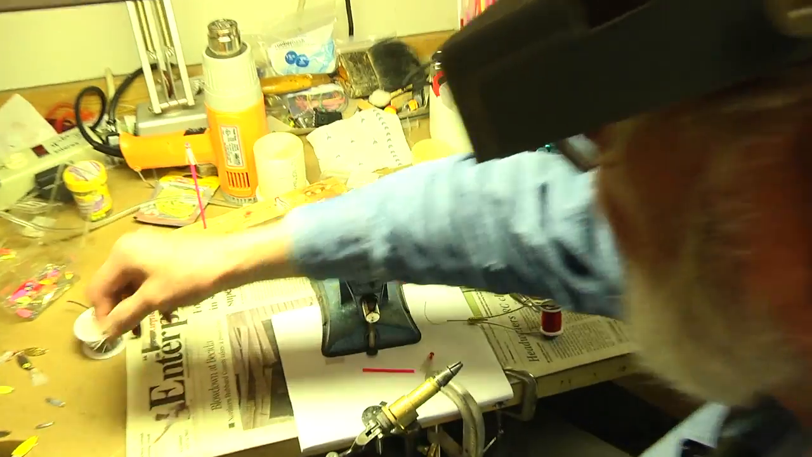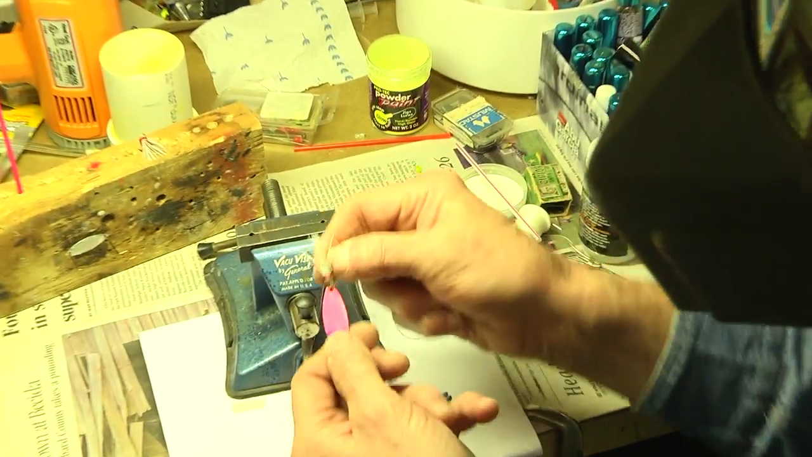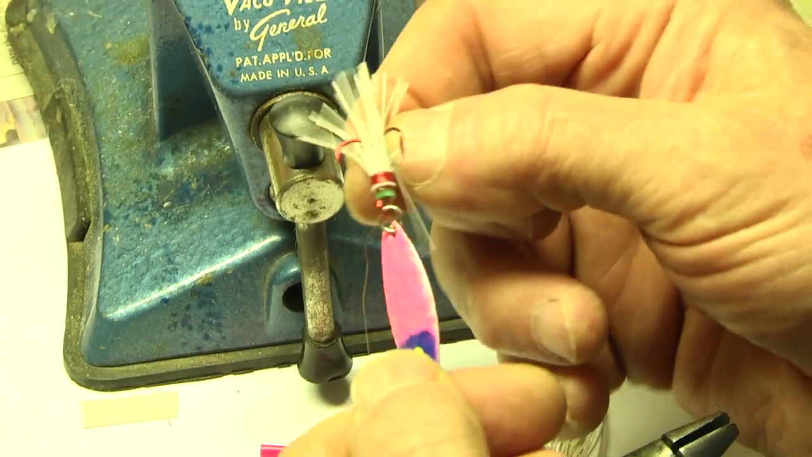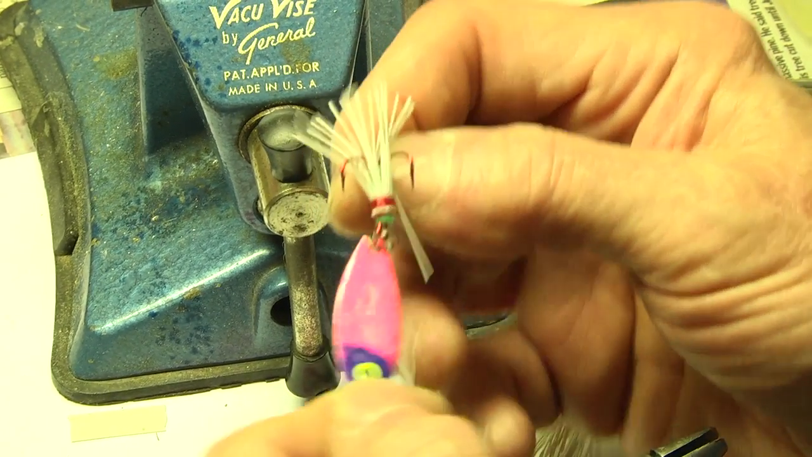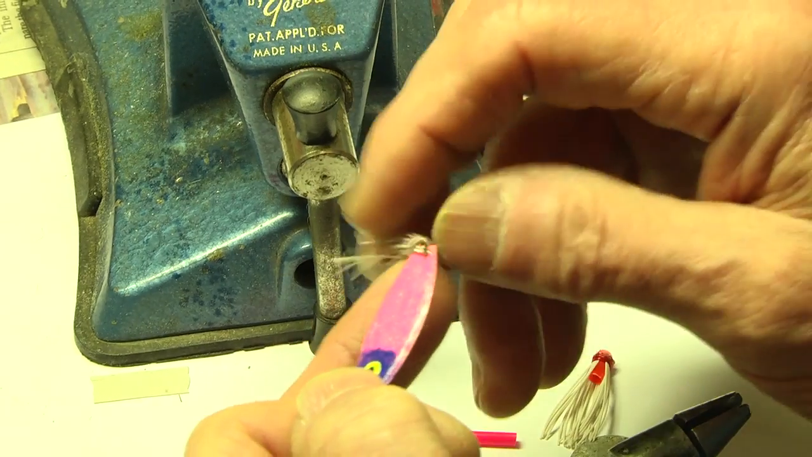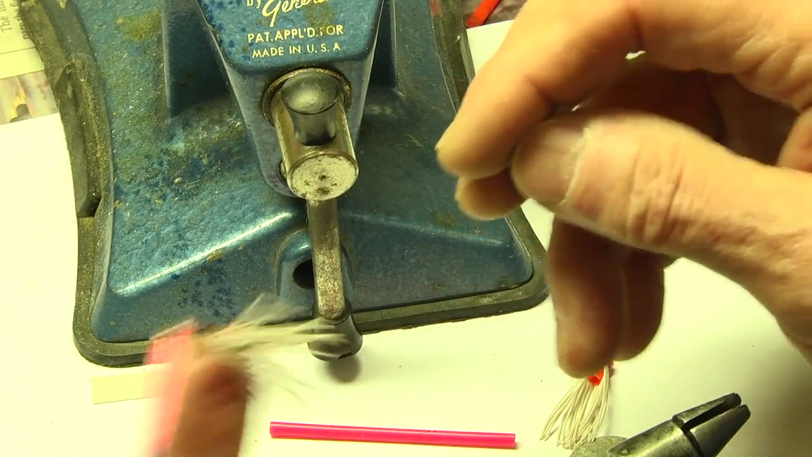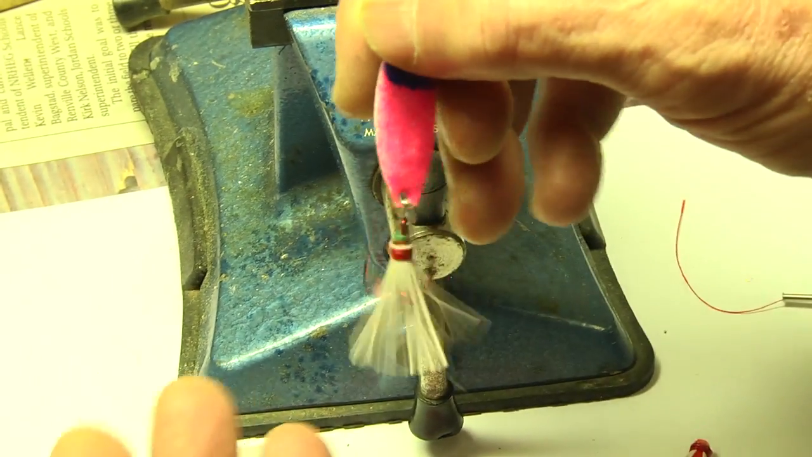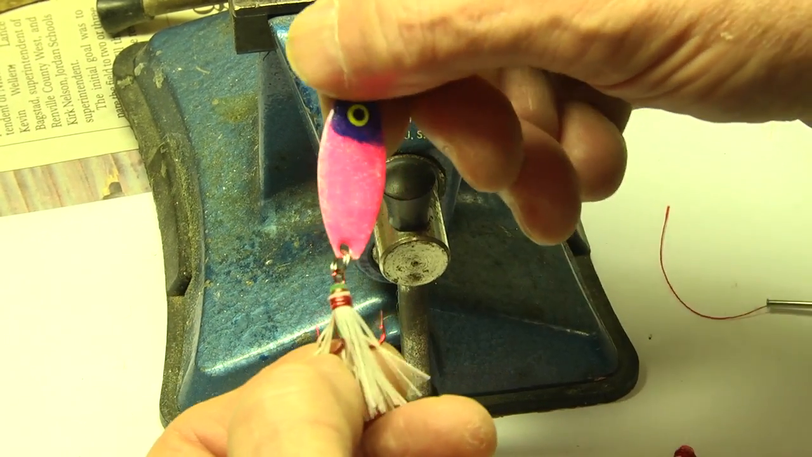Then you just attach it to your split ring on your spoon, and you got your finished lure. That's it, and she's ready to go. And then, of course, I do put a little glue inside here too, a little head cement just to hold it in place. And basically, you got your very simple Kiss flutter spoon. Not much to it.